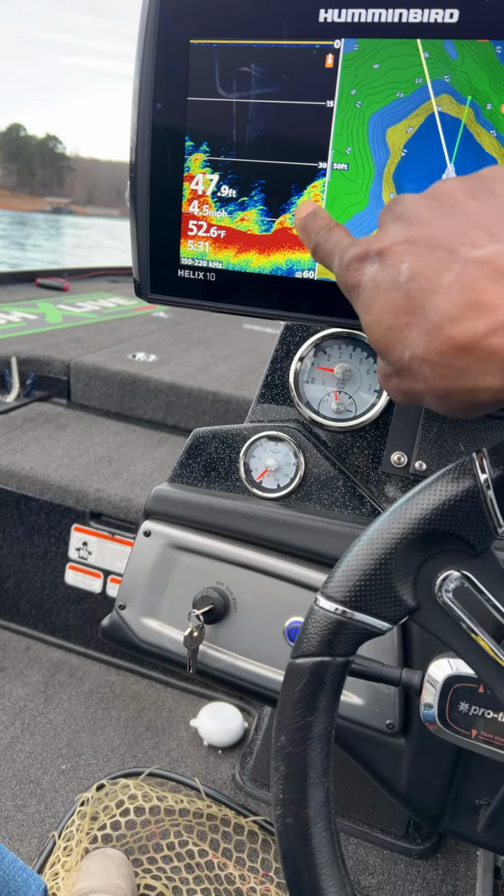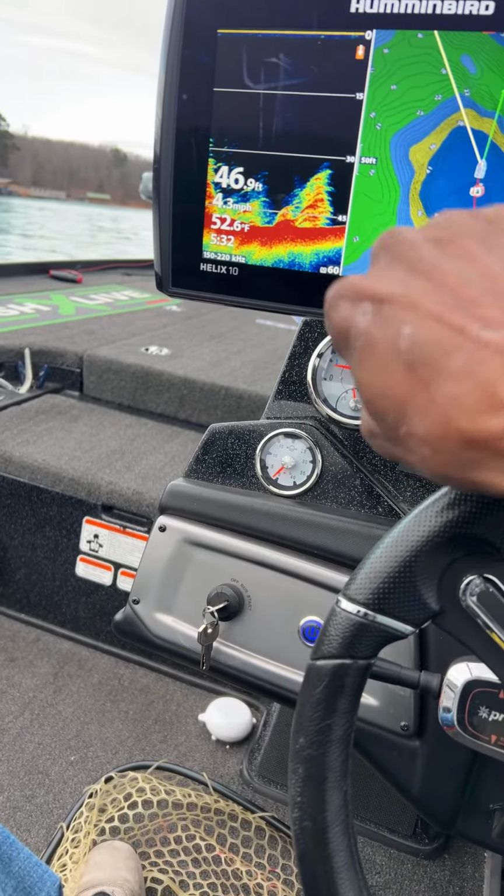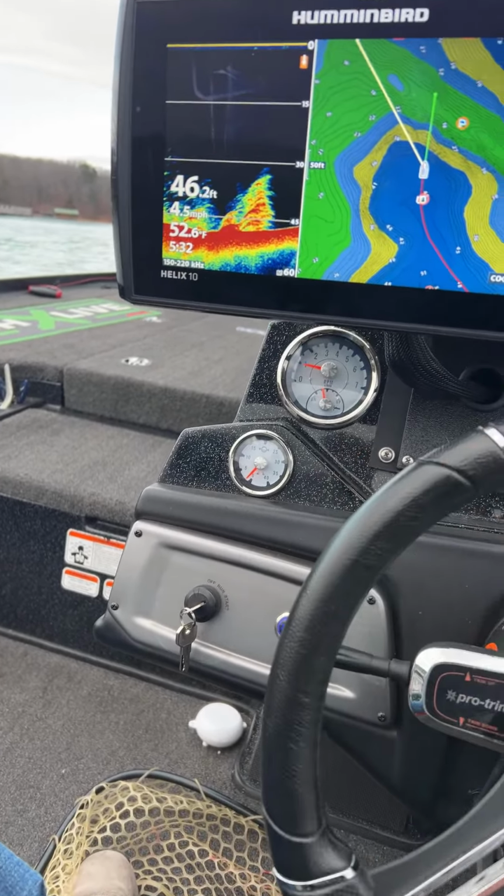Yeah, see, there's a lot of stuff right here. So this is trees and timber right here. I don't really see any fish out there right now.